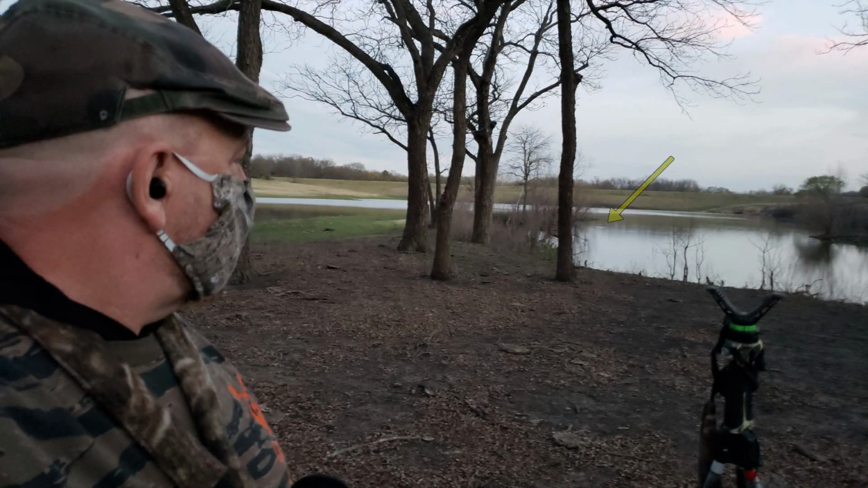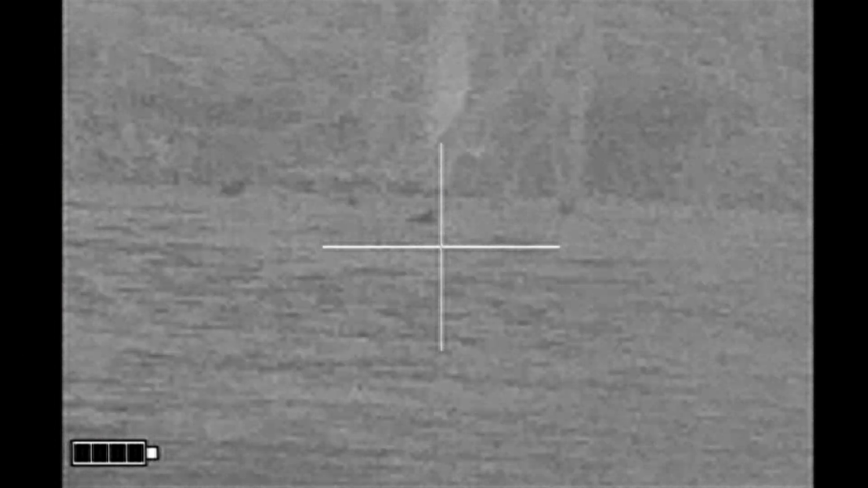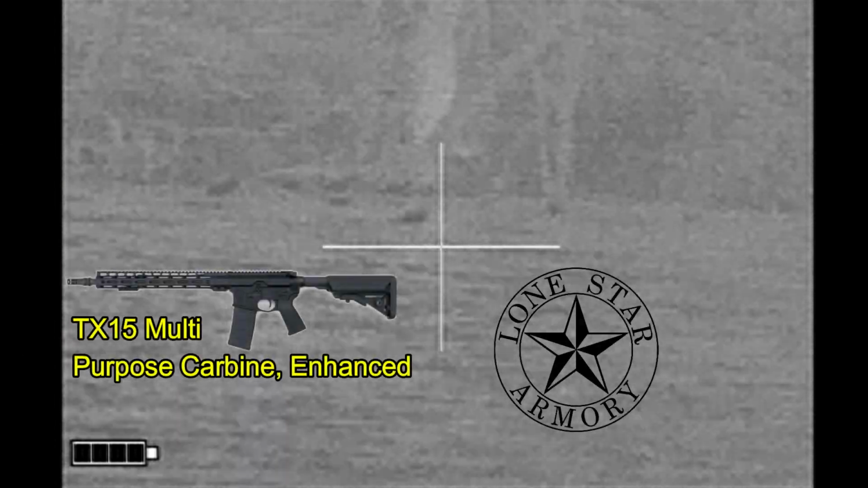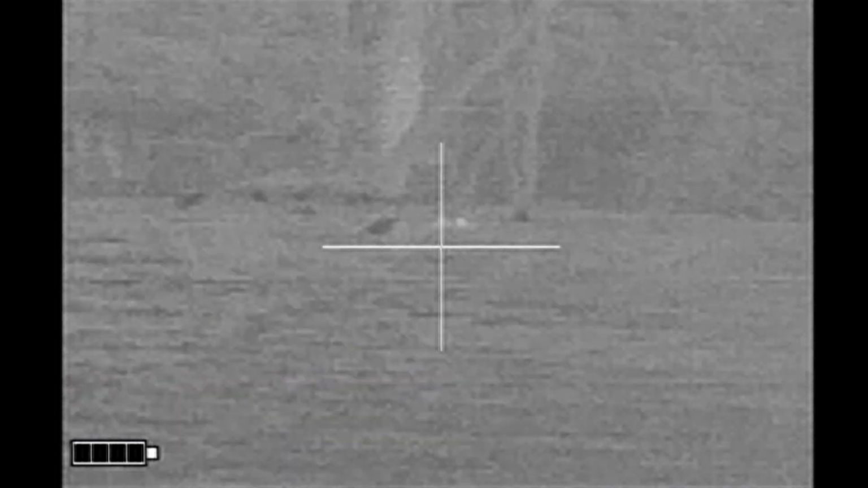So moving on to the next day, I just spoke with the landowner when I was taking pictures, saw a beaver out here in the distance. Looks like it's headed to the bank where I think they've got a den. Then later I'm going to spy it swimming across the lake. I'm going to get set up on the end of the spit and shoot across the lake. The beaver was on the bank and just went into the water, and I hope to get a shot at it with my Lone Star Armory TX15 multi-purpose carbine enhanced.